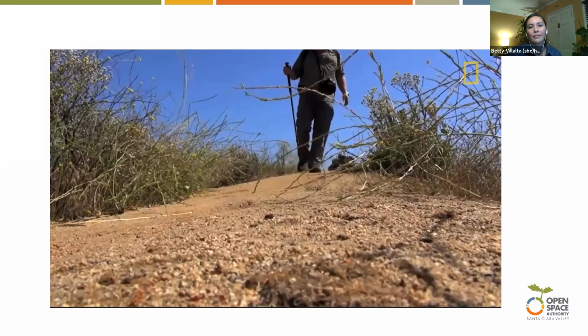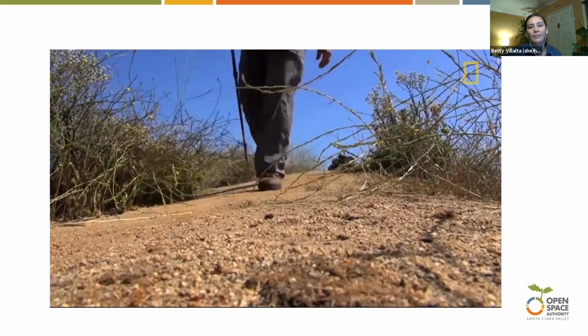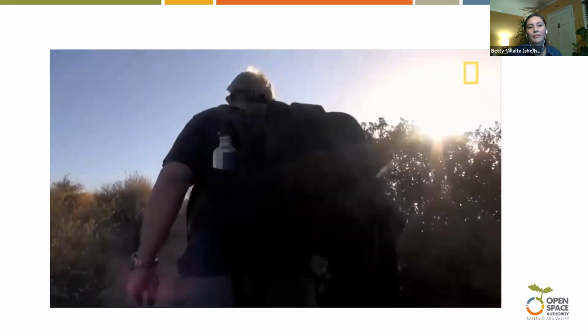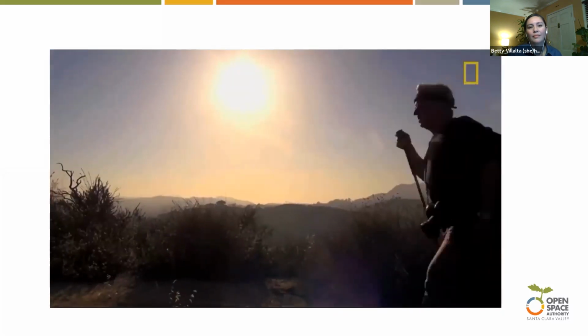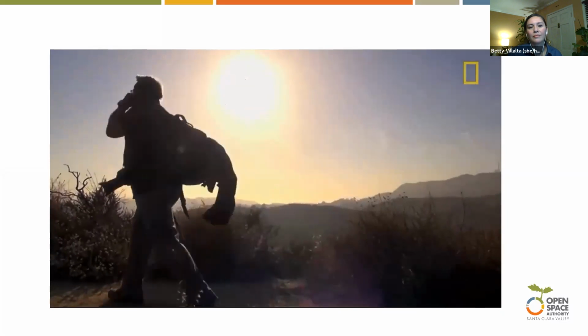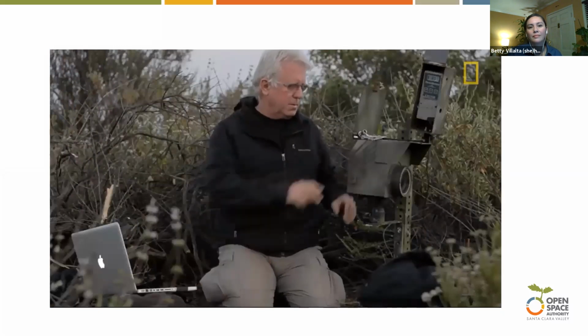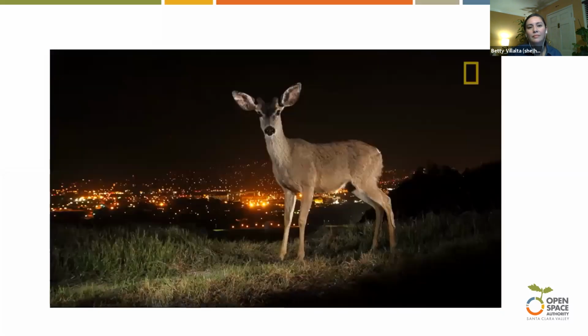Angle it down. The single hardest thing about working in this park is finding locations where you see urban wildlife and the city. We walk the trails and try to find the best view. You have to see that you're in downtown LA. You don't want to think that you're in downtown LA. You want to know you're in downtown LA.